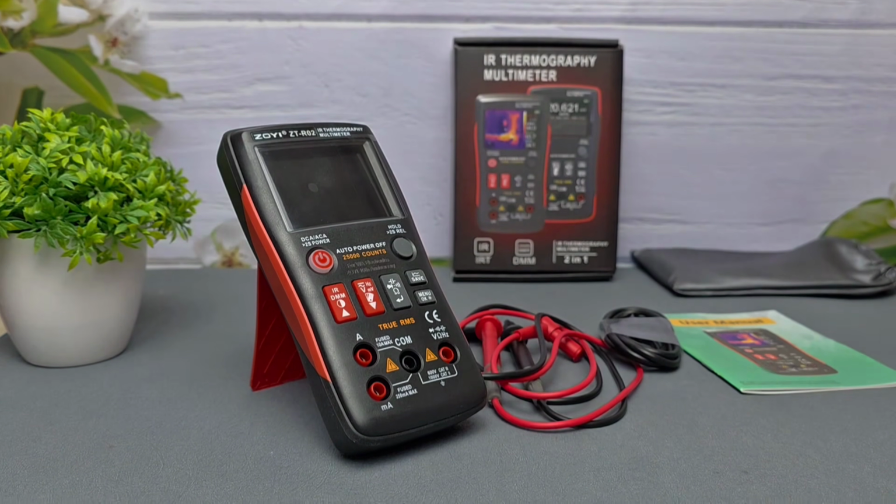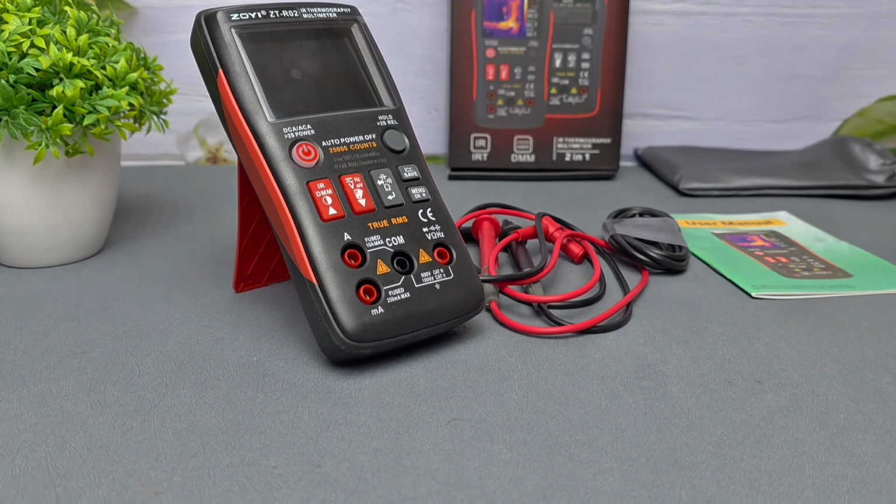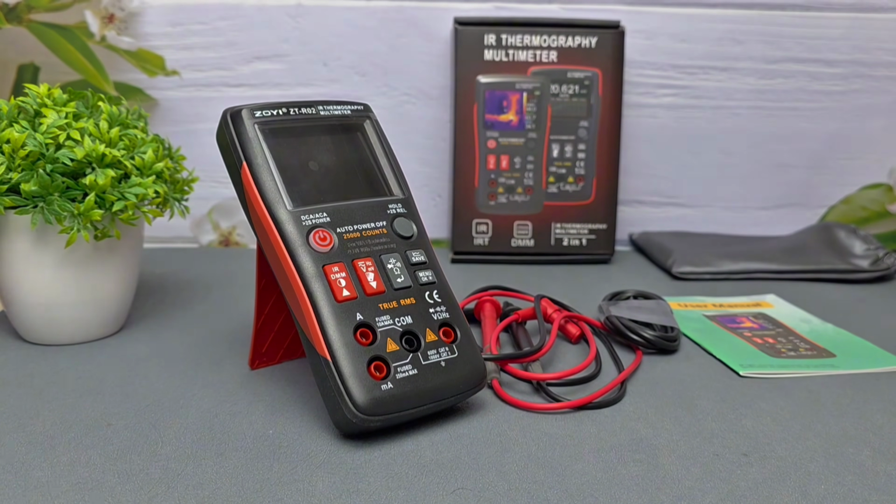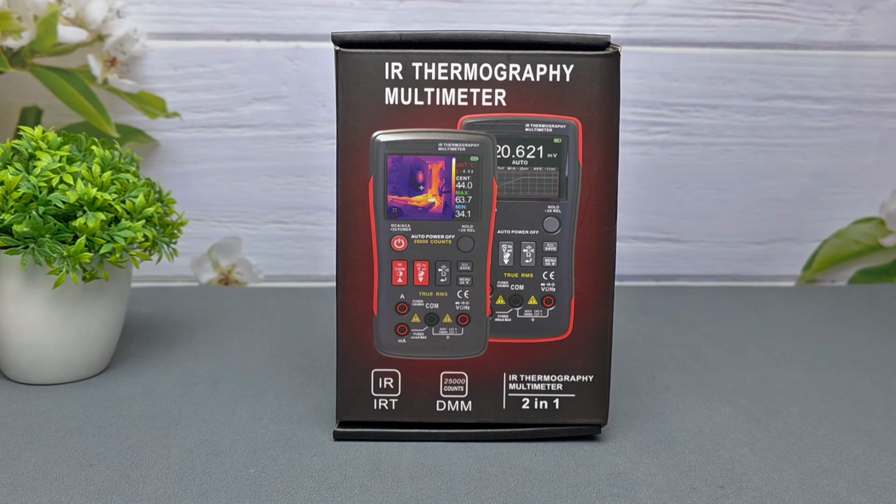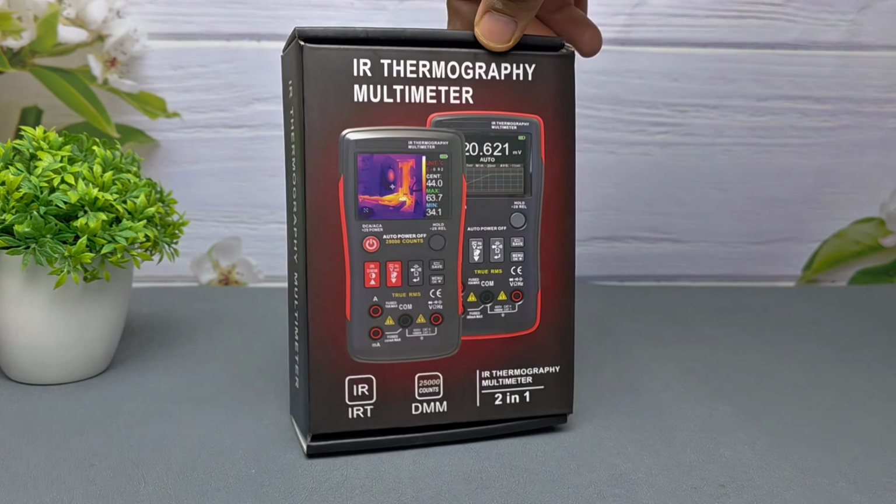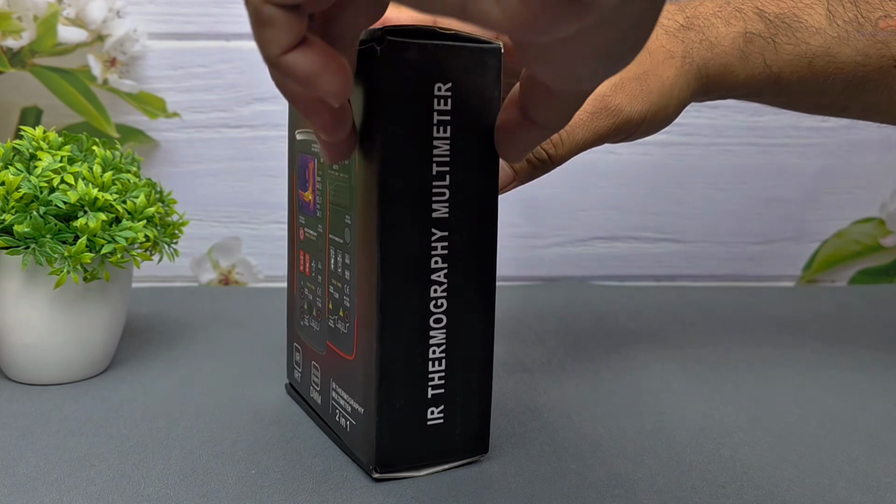Today we're checking out one of the coolest 2-in-1 tools I've tested so far, the ZOYI ZT-R02, an infrared thermal imaging camera plus full digital multimeter packed into one compact device. We'll unbox it, test every multimeter function in real-life scenarios, try its thermal imaging capabilities, and see if it's worth your money. Let's dive in.